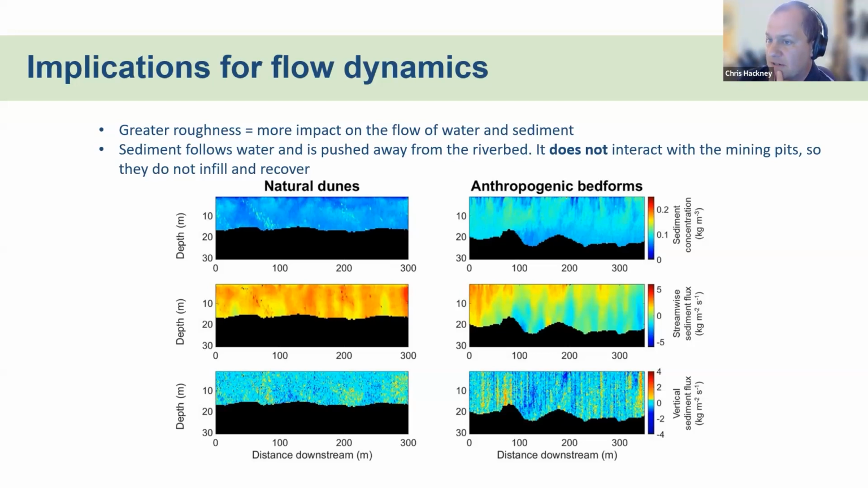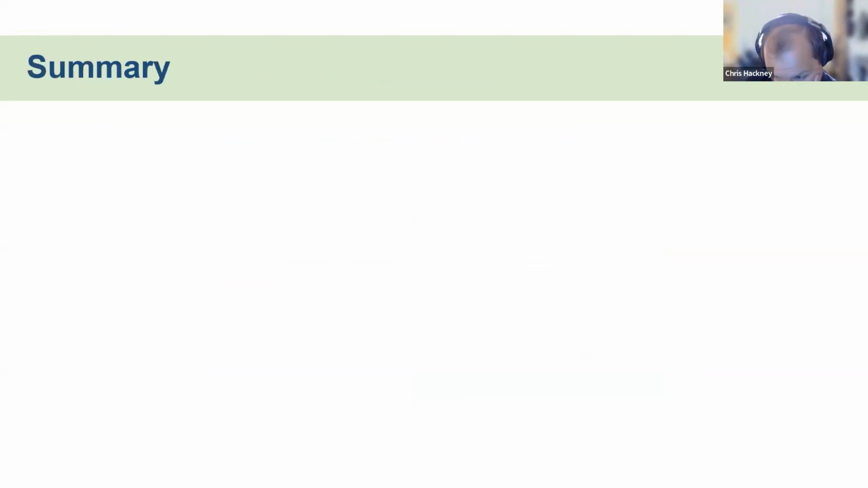All of this has major implications for water level and for potential flood risk in these regions, particularly in monsoonal systems like this, where once a year you get major increases in water level and threats to particularly Phnom Penh in this location. So to summarize all this up, and that's my 12 minutes.